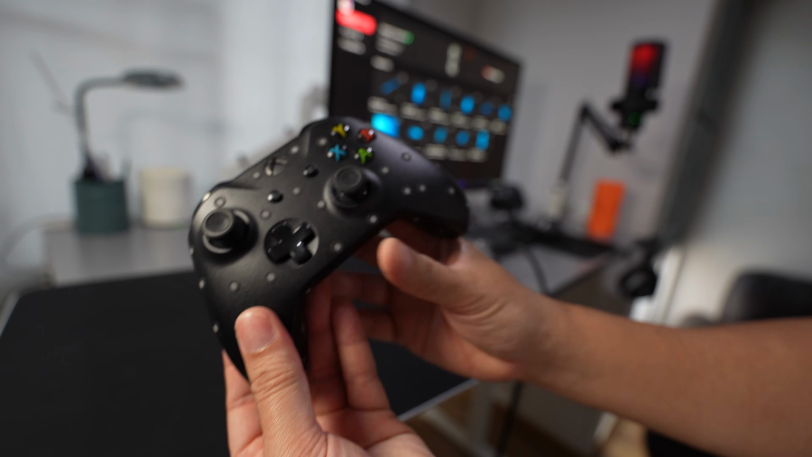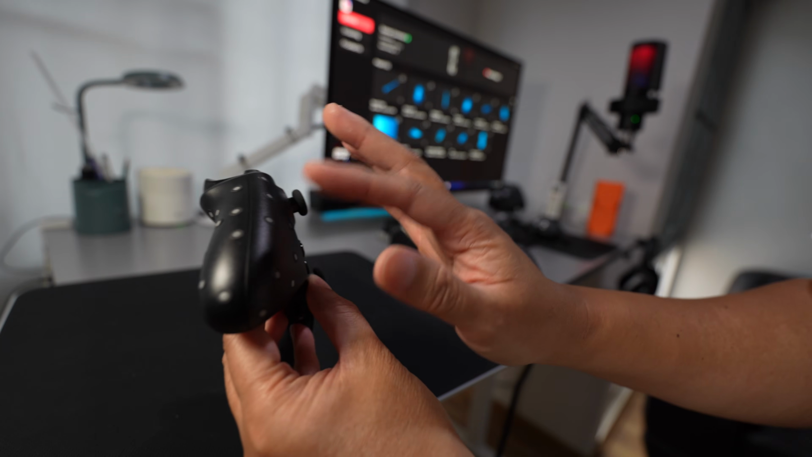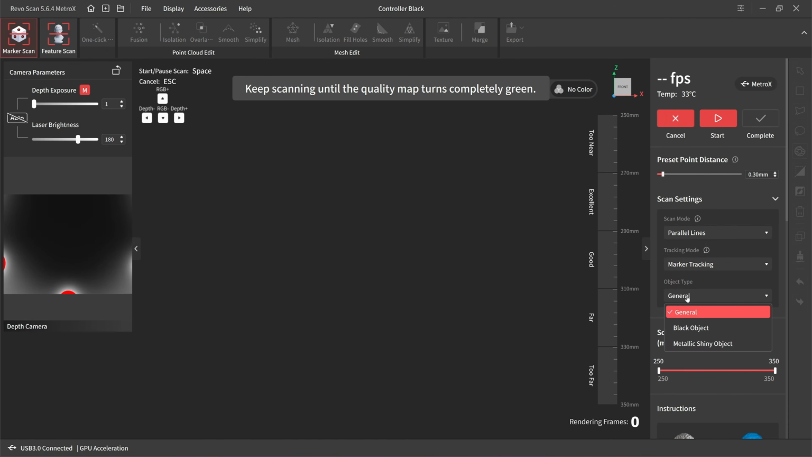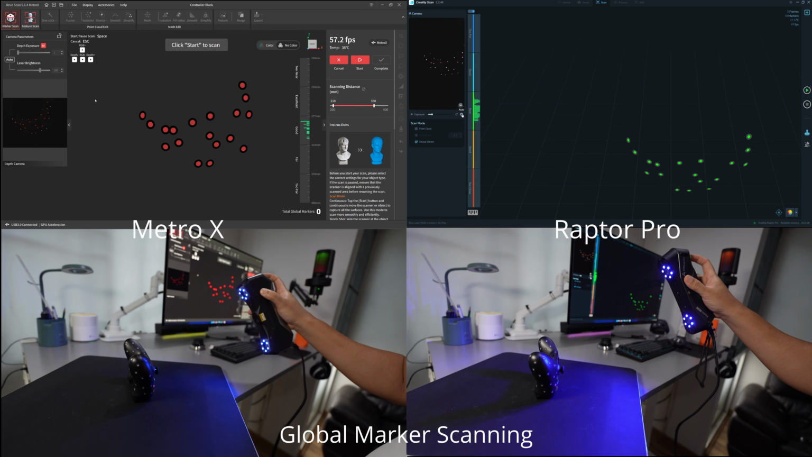Next I'm going to make a 3D scan of this controller. I already applied the 6mm marker, parallel lines. Let's try if I can use black object mode. If you choose the black object mode, the preset point distance will be set to 0.3. Let's try global marker tracking.